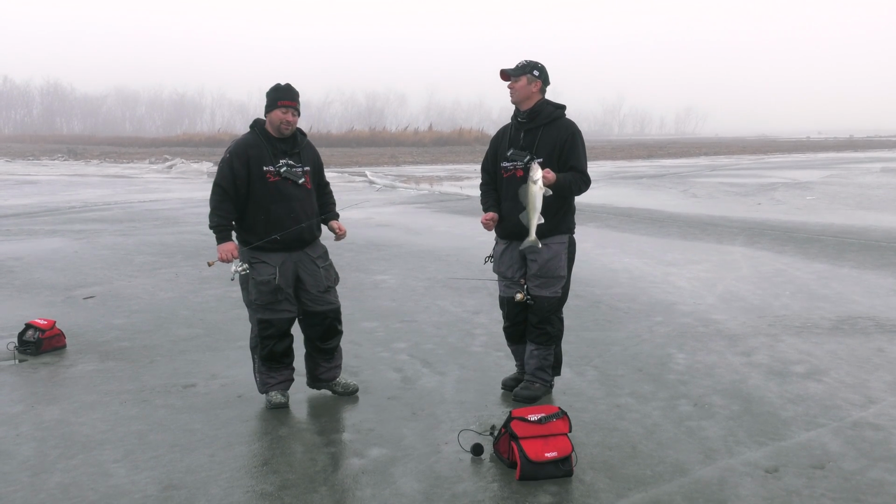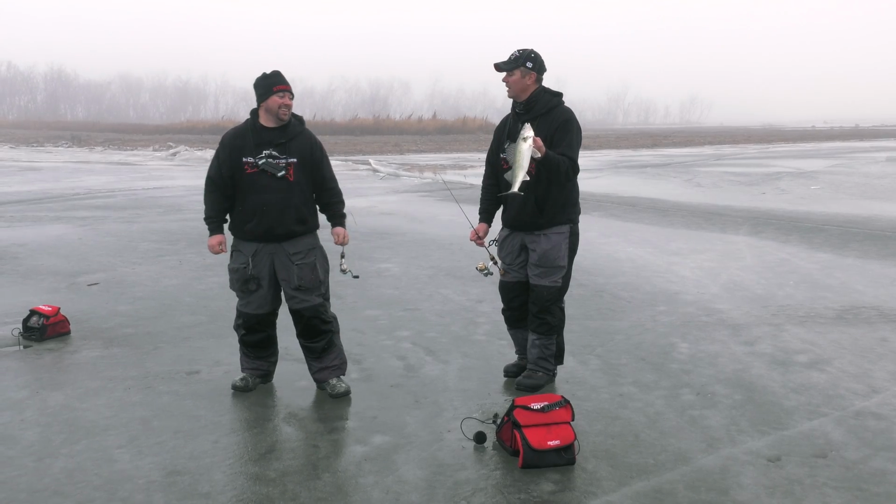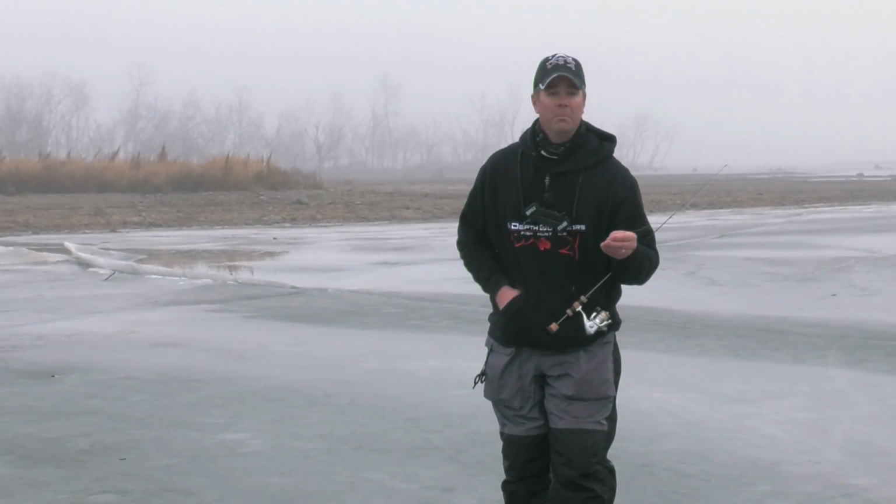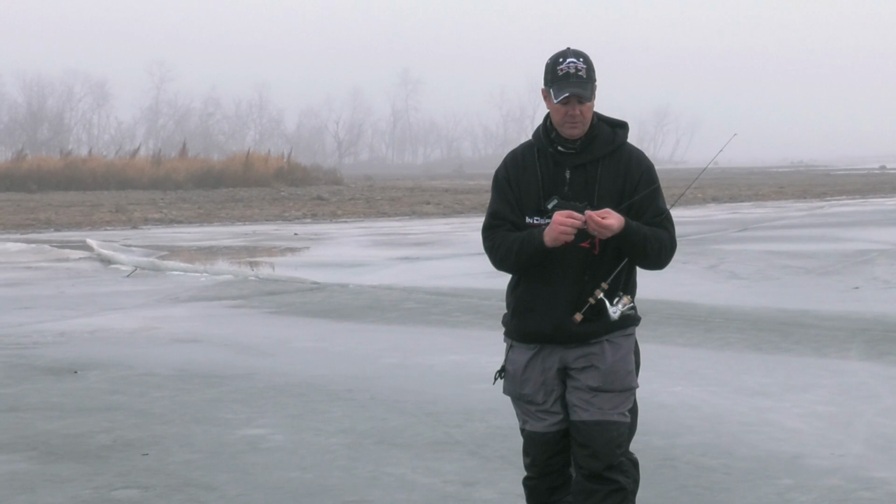We know how to ice fish. Absolutely. We don't know how to ice fish here. This one, I don't like his future. It's short, and I kind of know where this fish is going. He's going home with me. All right. He's perfect. Look at him. So that fish cleaned that minnow off my spoon. And I'm gonna throw this thing back in and see if we can't catch another one.